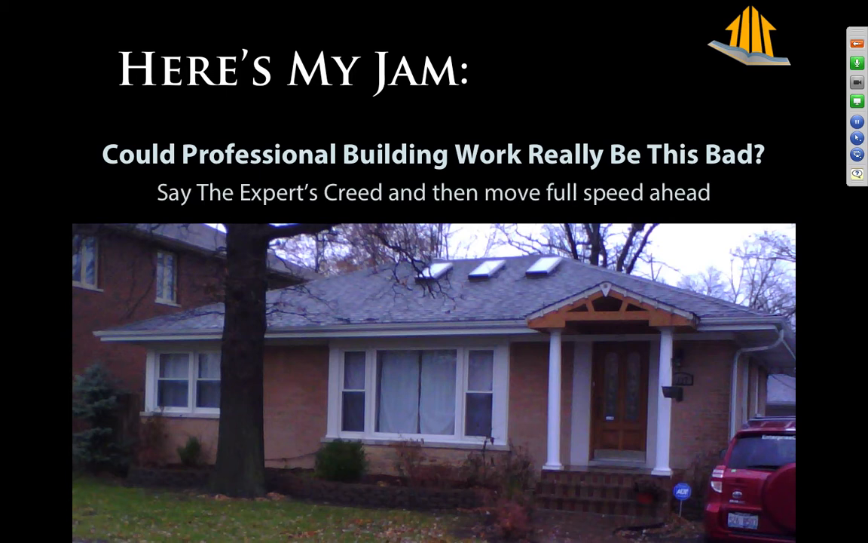So let's all say the experts creed together. I want you to raise your right hand and repeat after me. Sometimes I am an idiot. Good. Now, if you didn't do that, you're going to feel sorry for that later. You're going to have to make that up at lunchtime. We should all be saying that every day because being an idiot is critical. First of all, that we realize it because we are all total idiots.